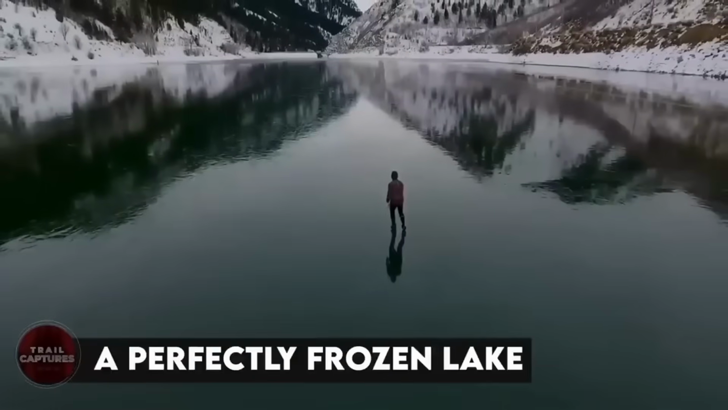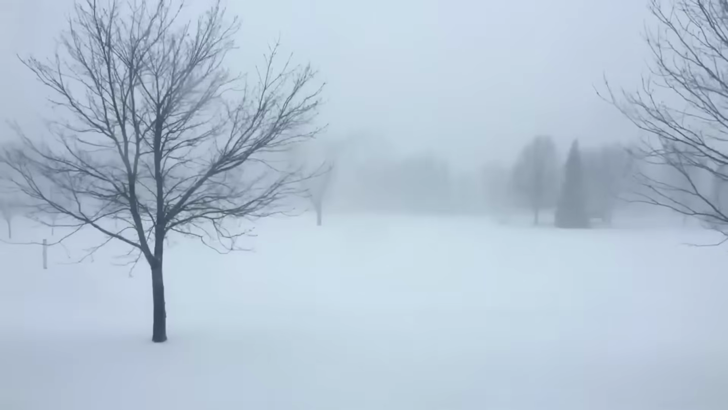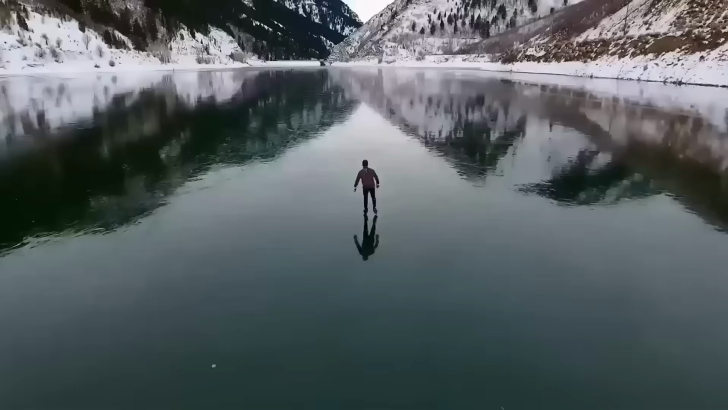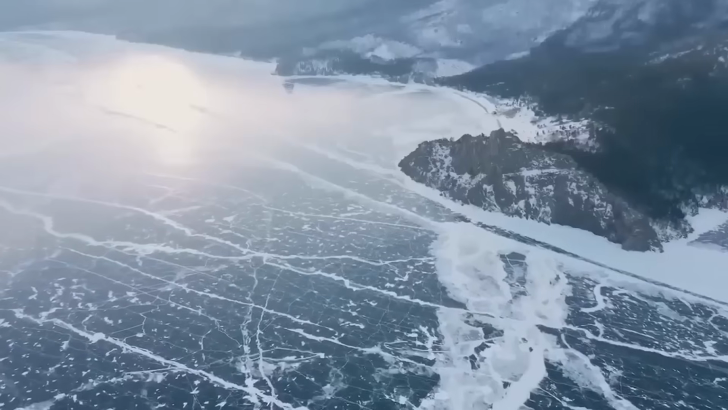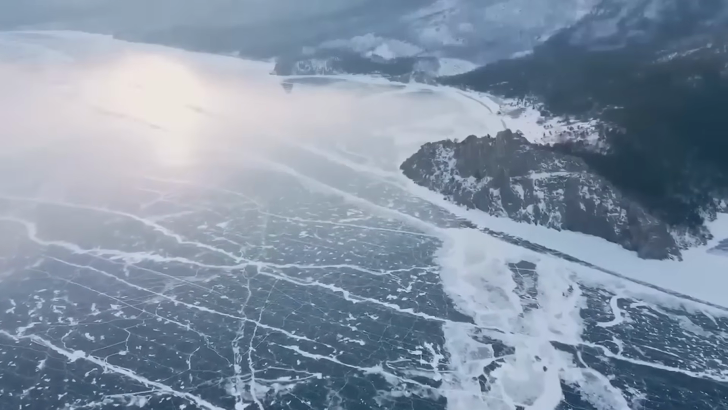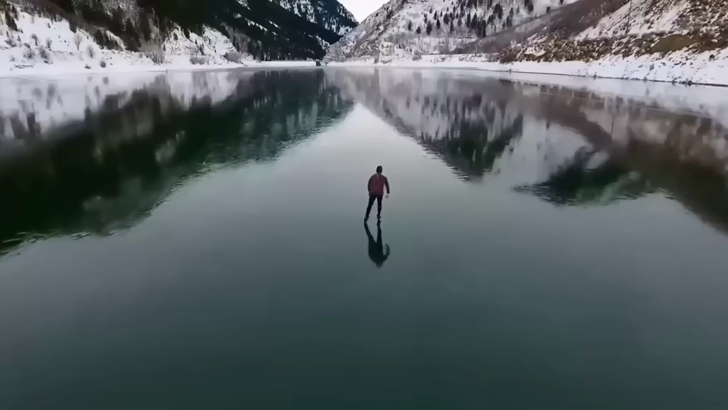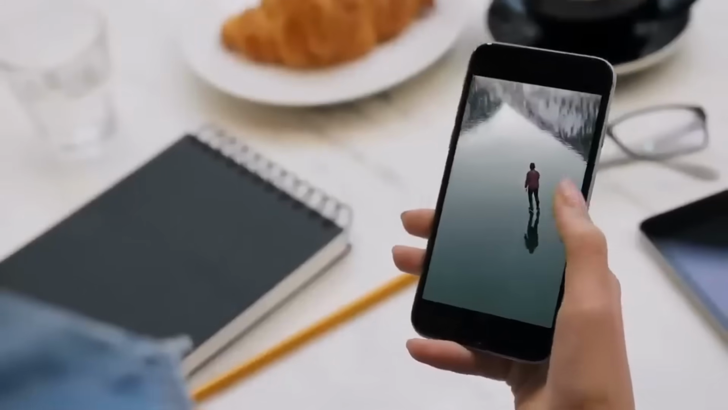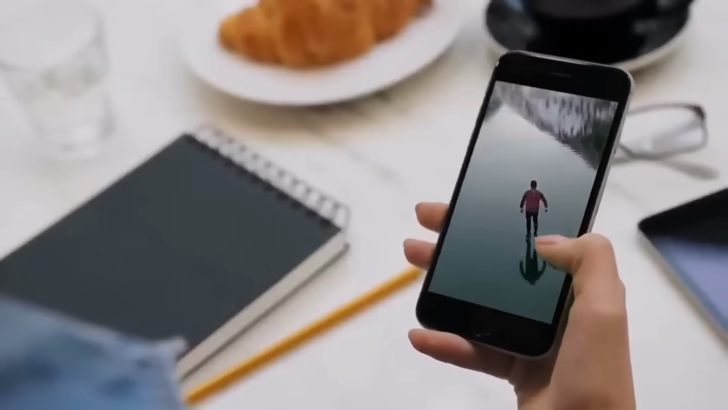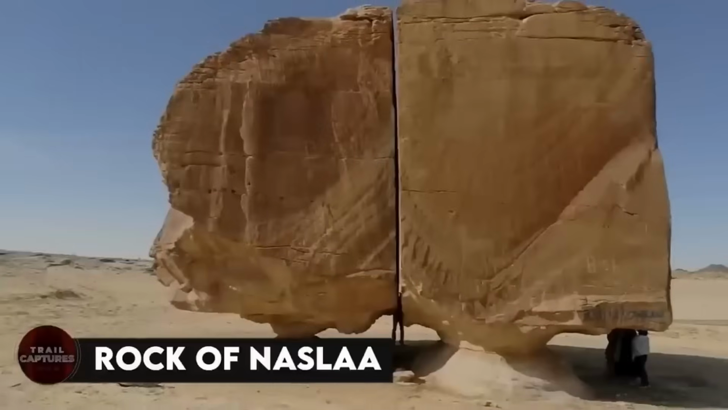A perfectly frozen lake. The freezing weather usually doesn't have much to offer, but this amazing ice skating video is an exception. It'll leave you in awe and a bit scared at the same time. A man from Utah captured the breathtaking drone footage of an ice skater gracefully gliding across a frozen lake. Since the skater's drone footage was posted on Instagram, thousands of people have been left speechless.